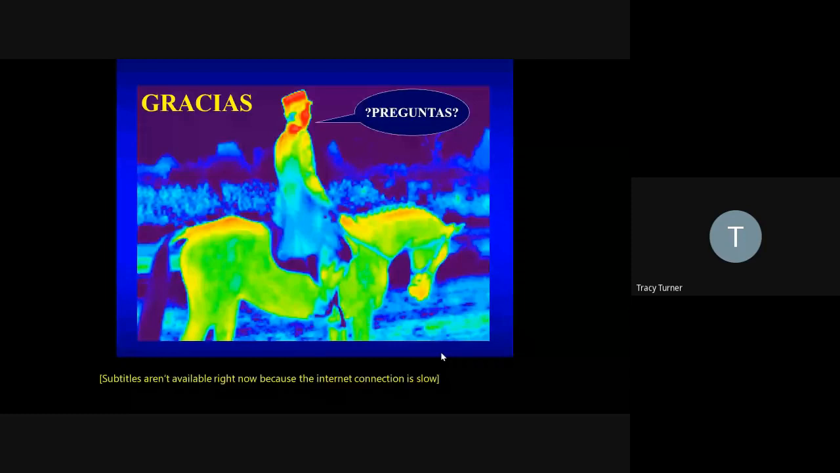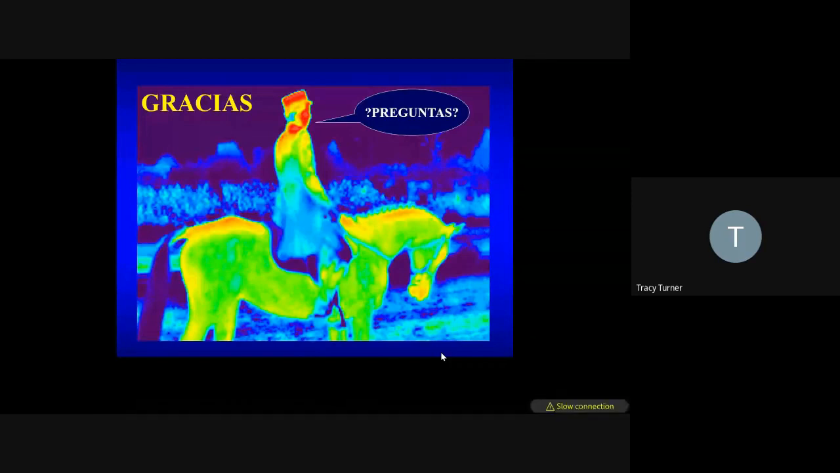For me, sun is the most important artifact that you need to control for. I mean, sun and then a breeze. You need to block the breeze, because both of those will make a big effect on your thermal images.